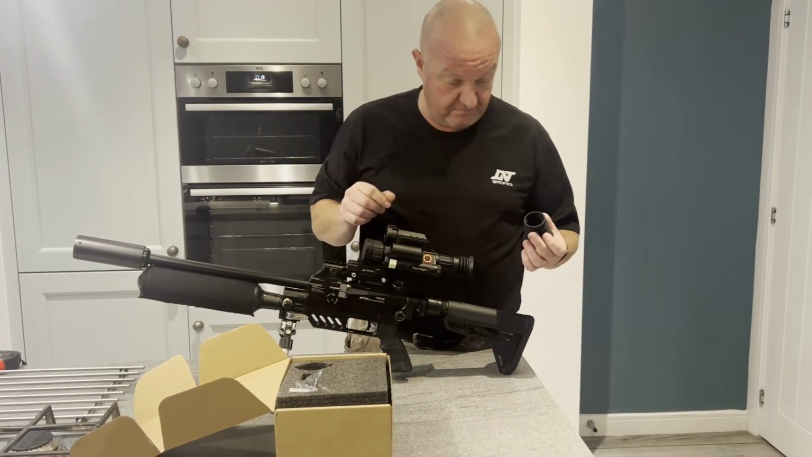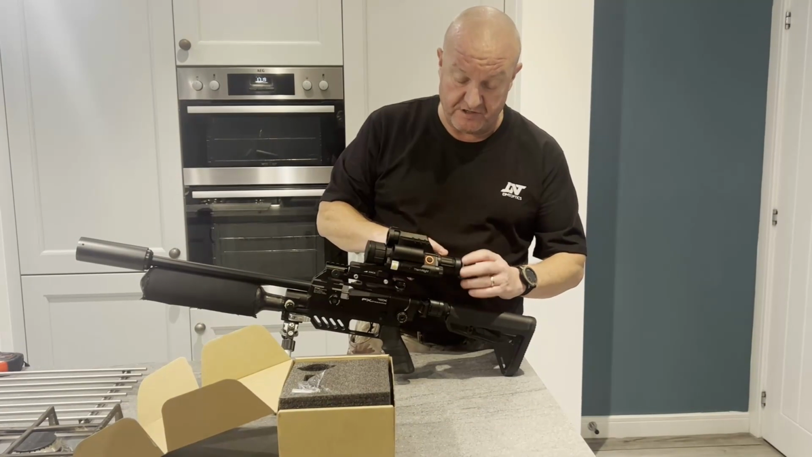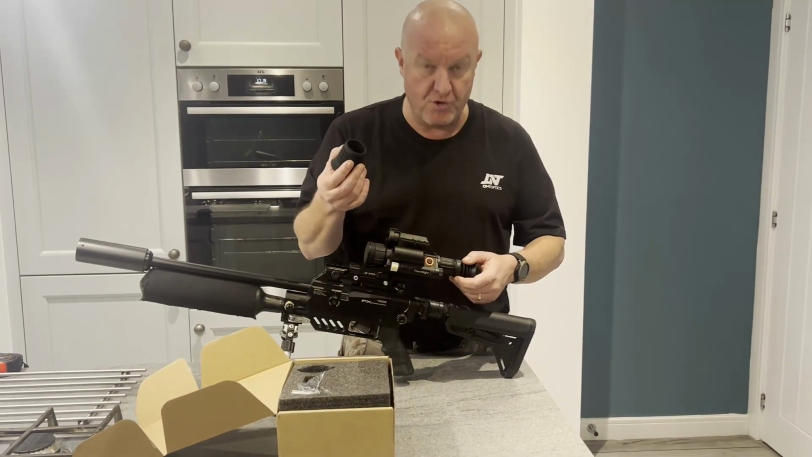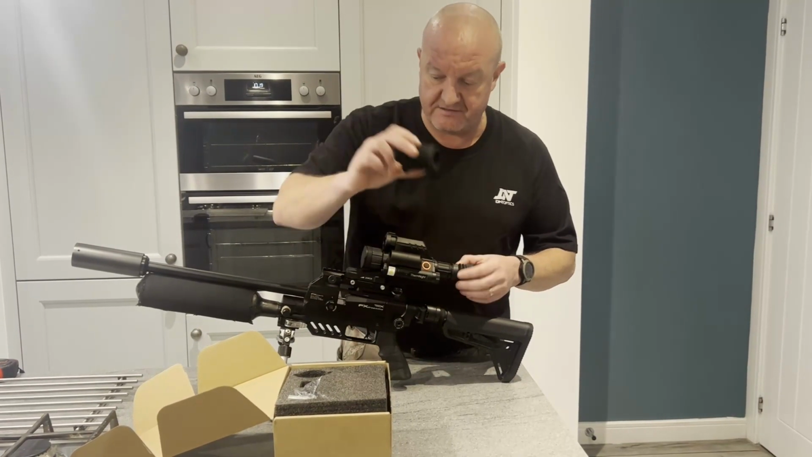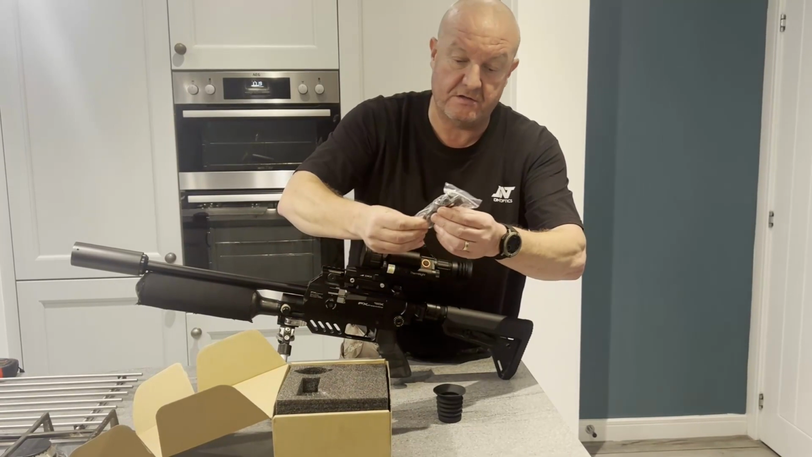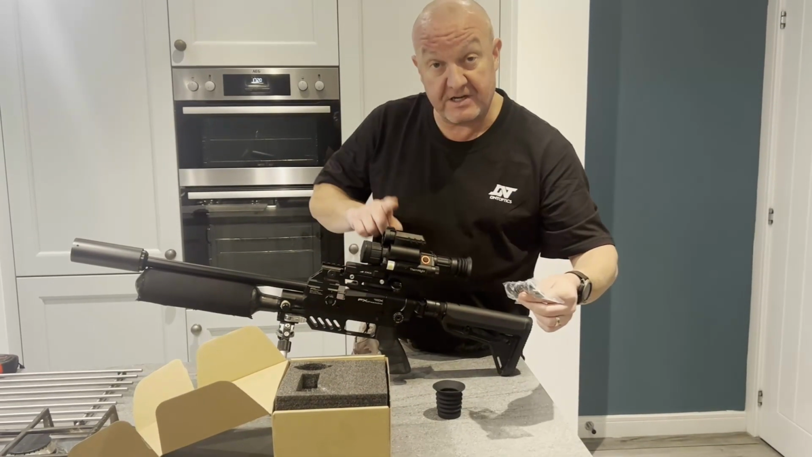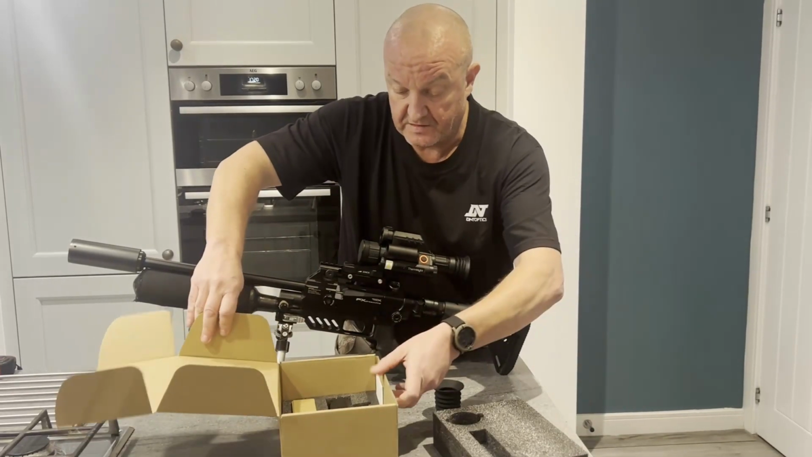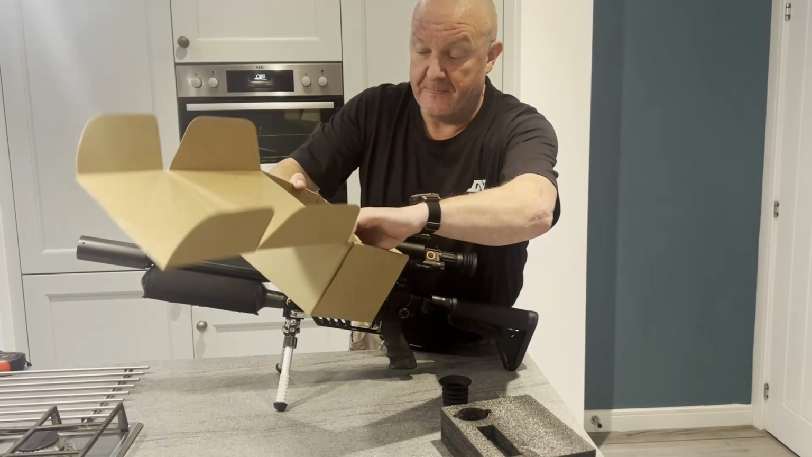Right, so rubber eye cup, same as what we've got on this. Oh, no, I'm seeing a difference. This one clips on, whereas this one has got a screw thread that you attach it with. So that's slightly different. In the top, we've got a USB-C cable again for connecting the scope to your PC. Right, ooh, definitely seeing differences here now.